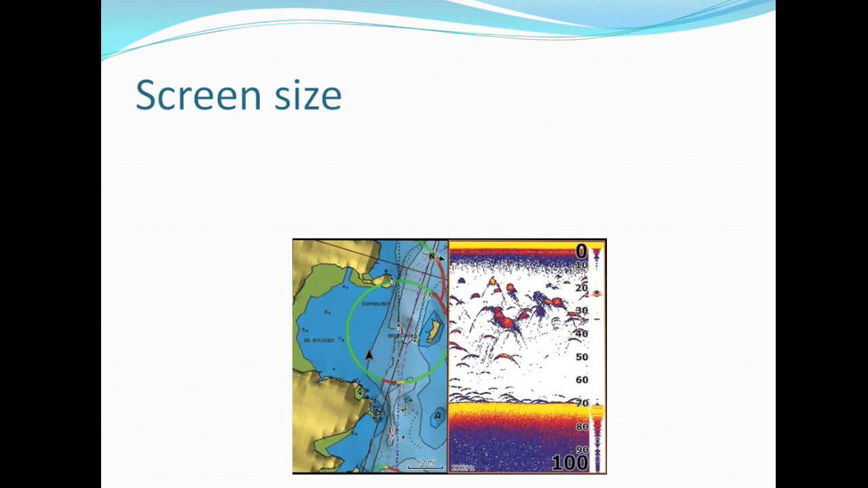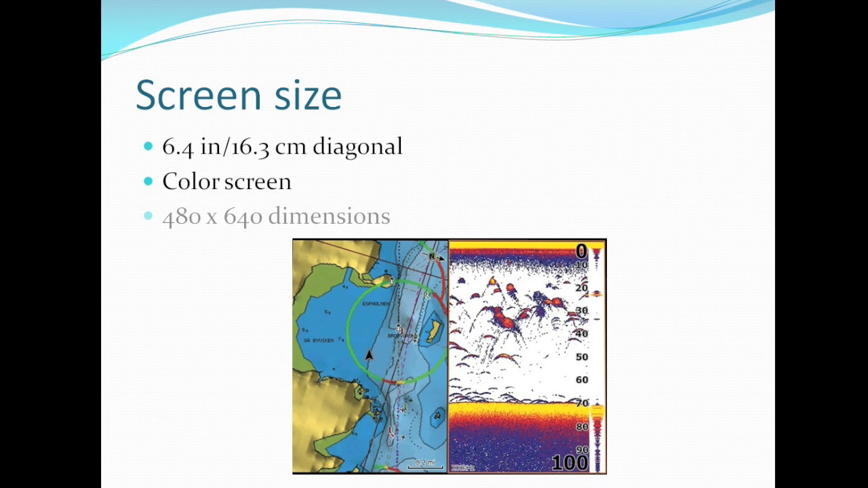So the first thing that we want to look for is the screen size, and this particular model, the HDS-7, has a screen size of 6.4 inches or 16.3 centimeters. That's diagonally, so it'll go from here all the way to here. That is 6.4 inches. It is a color screen, as you can see from the screenshot, and the resolution is 480 by 640. So it's a pretty sharp screen on the whole for mapping and for basic sonar.